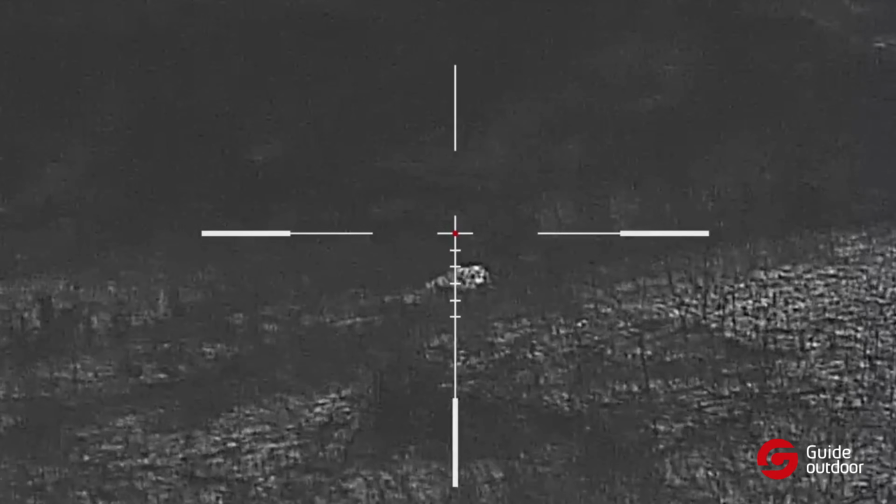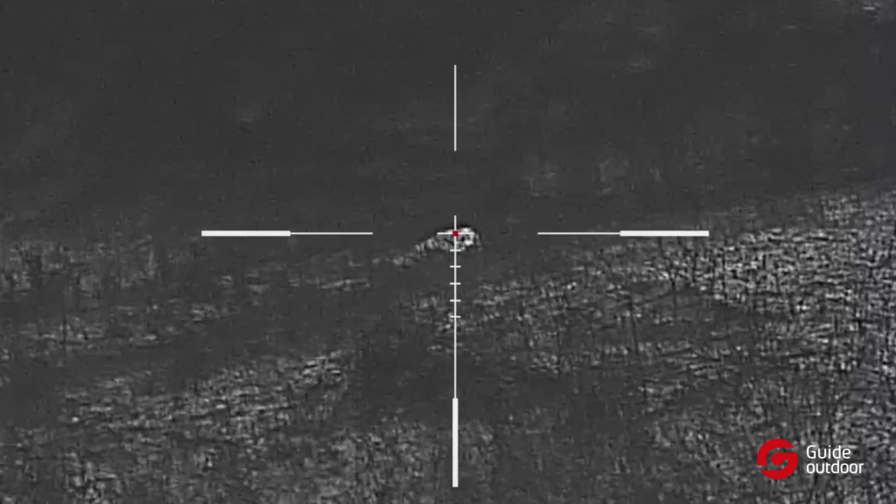I didn't really have much time to set up for that. I really didn't see him. I swung to my right and he was just standing there, and so I took the shot. It looked as though it was a heart-lung shot. He ran off to the left, maybe about 30 yards, and collapsed. And so we got one down.